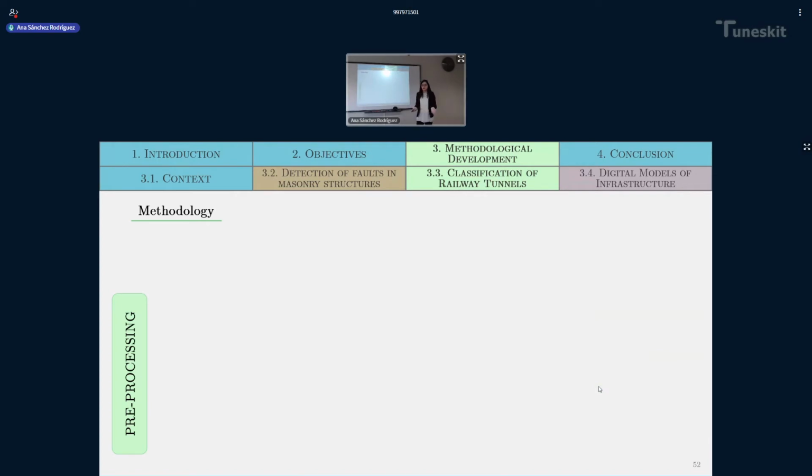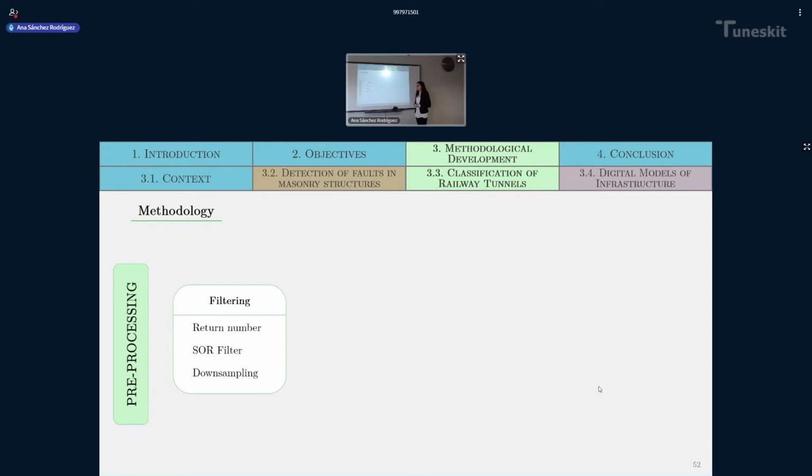So let's start talking about the preprocessing of these point clouds. Some filtering has been done in order to delete some noise, and a downsampling was made in order to give homogeneity to the point cloud. And then a trimming was made because these point clouds were very long.